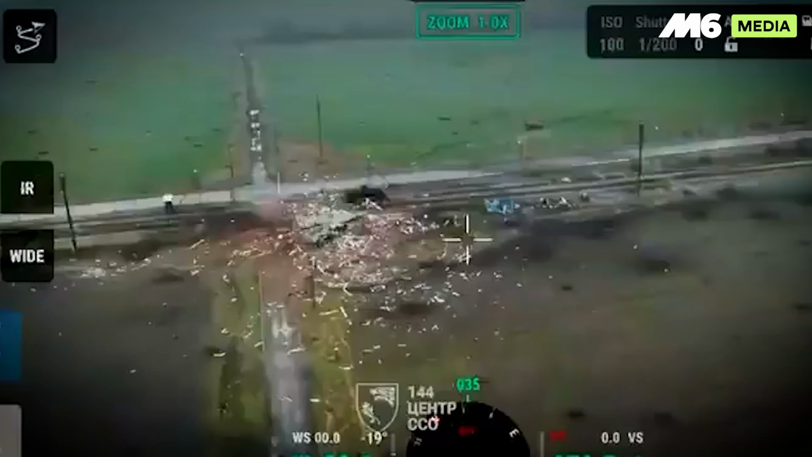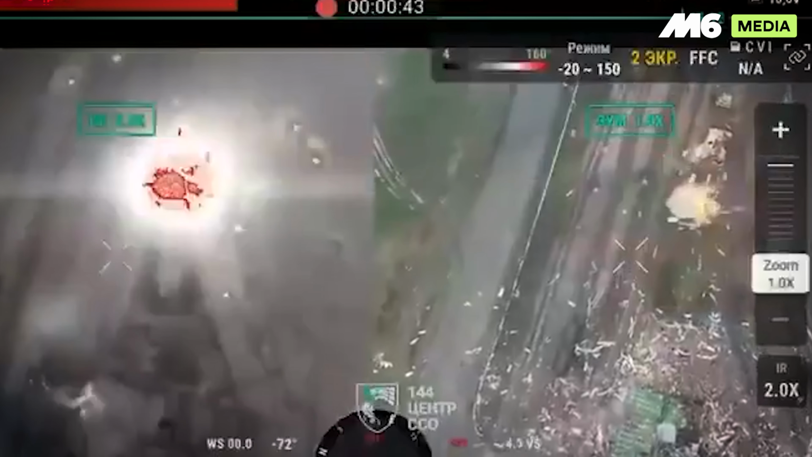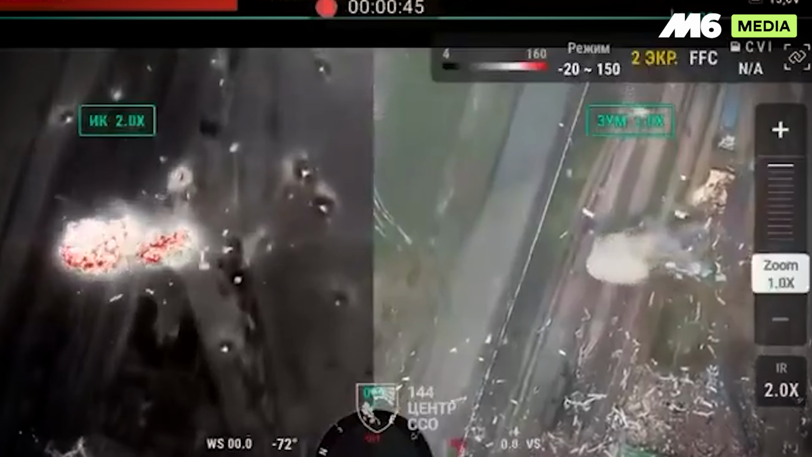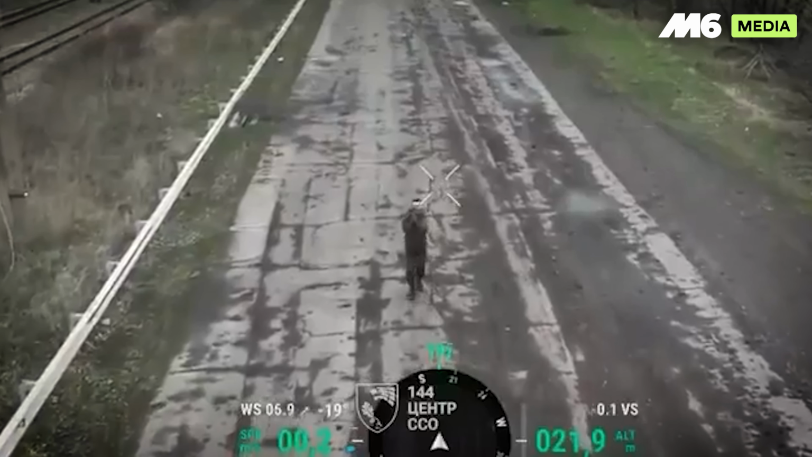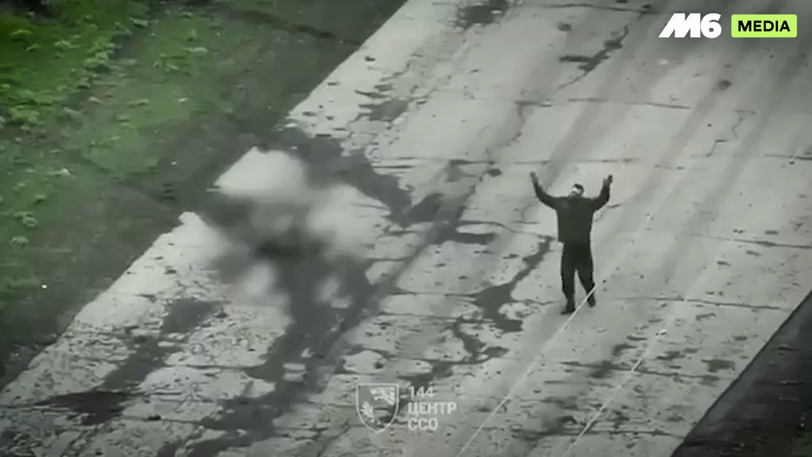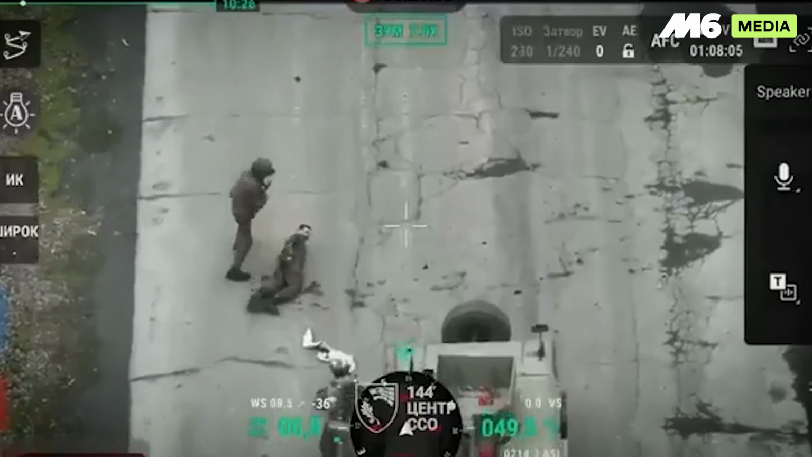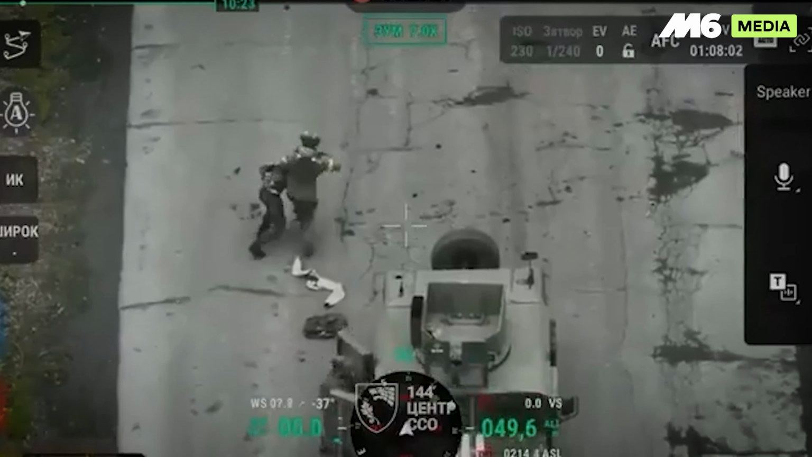The observation drone stays on station for the duration of the operation, continuously relaying the position of the enemy forces to FPV pilots, who repeatedly strike the men, killing them until only one remains. He pleads to the drone, and the drone provides instructions for surrender via aerial maneuvers. The video ends as the Russian is taken into custody by Ukrainian soldiers. The incident reportedly occurred along the Pokrovsk front.